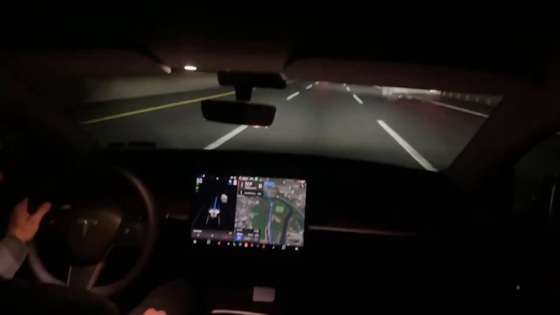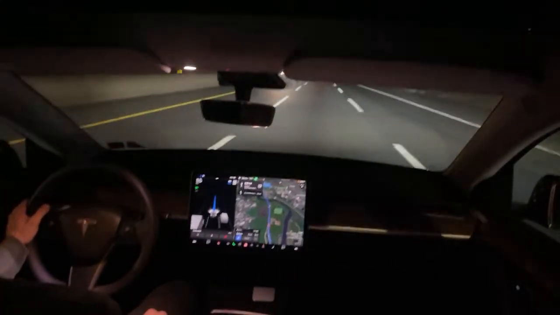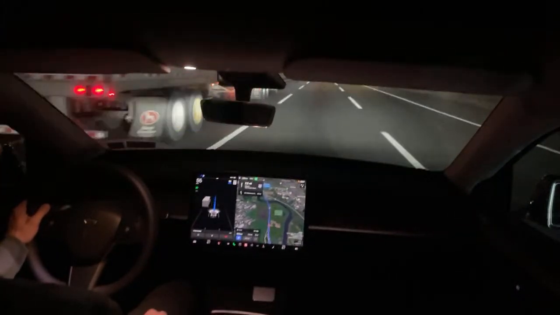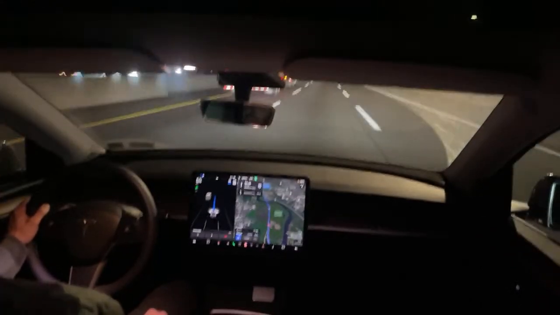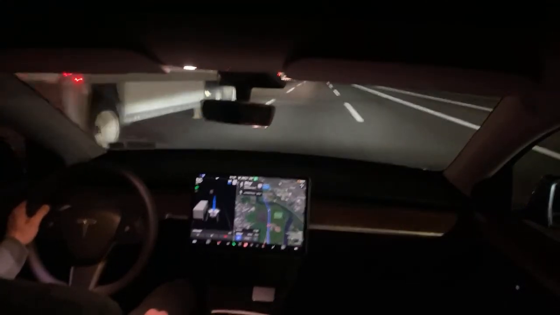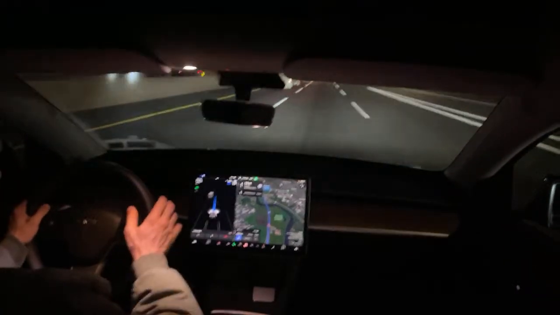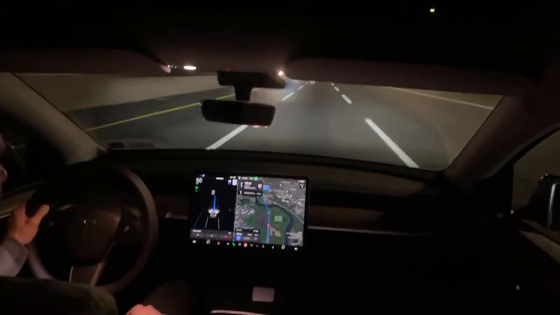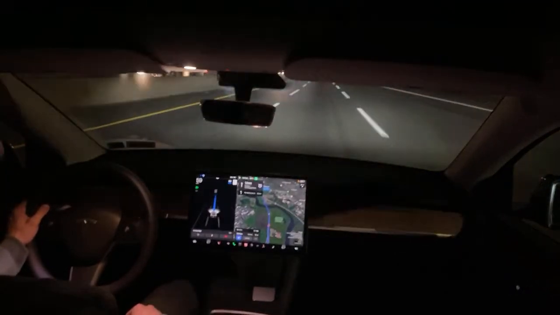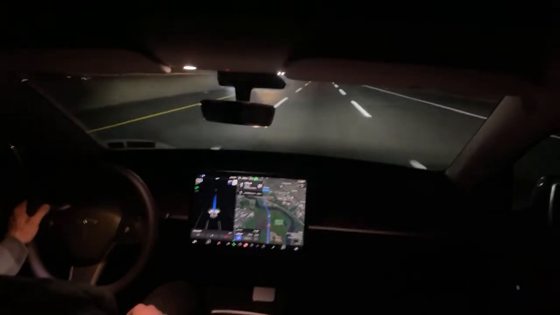All right, George Washington Bridge, 2.4 miles. You can see the Tesla performs fine with big trucks on the road, with anything passing us or going around us. We're going 55 in a 55. I'm changing the max speed to 60. I don't want to go too slow where I am. We're in New Jersey and the highways are wide here. Plenty of room to go a little faster.